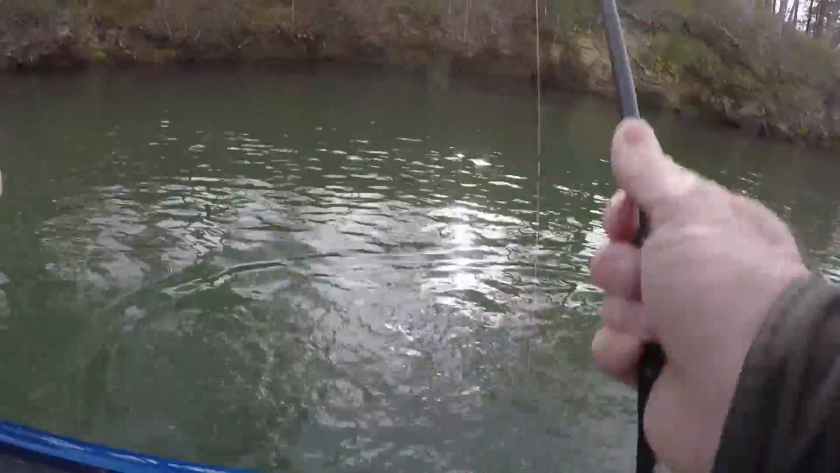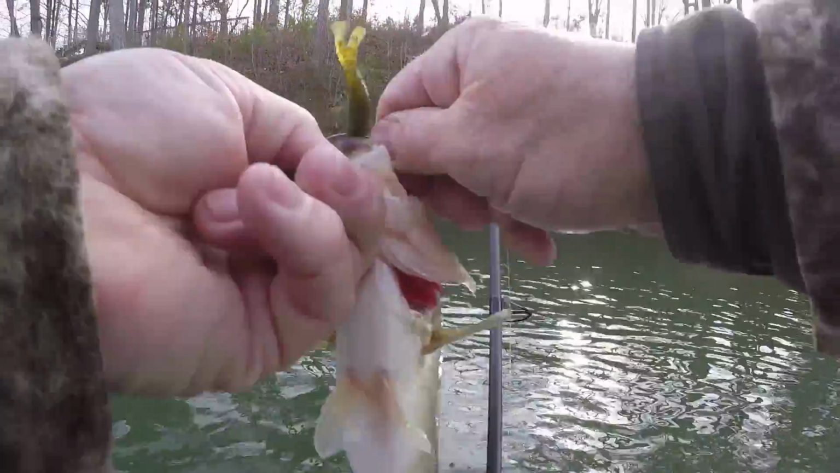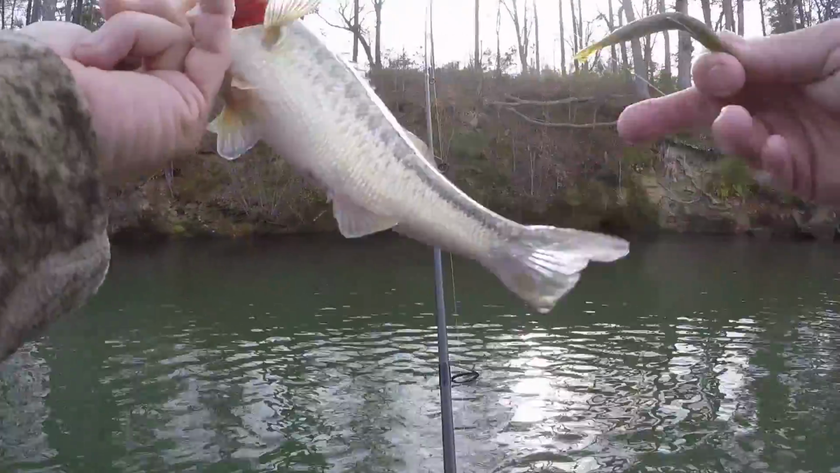Thank you, buddy. He's not that big, guys. I'm hanging at him. He's a largemouth too. But you know what? It's a bass. No cold water. Yeah, he's a largemouth. He's about 11 and a half.